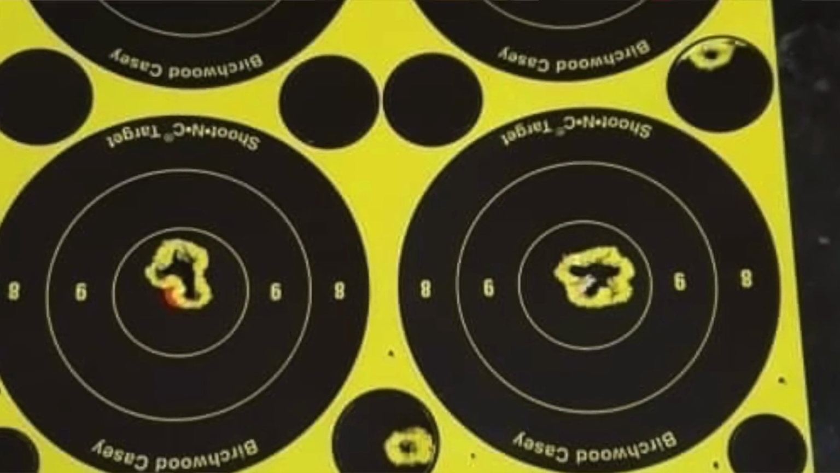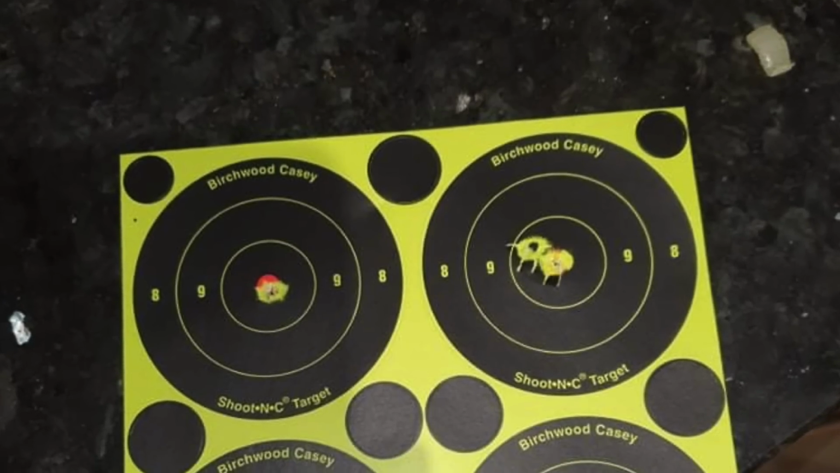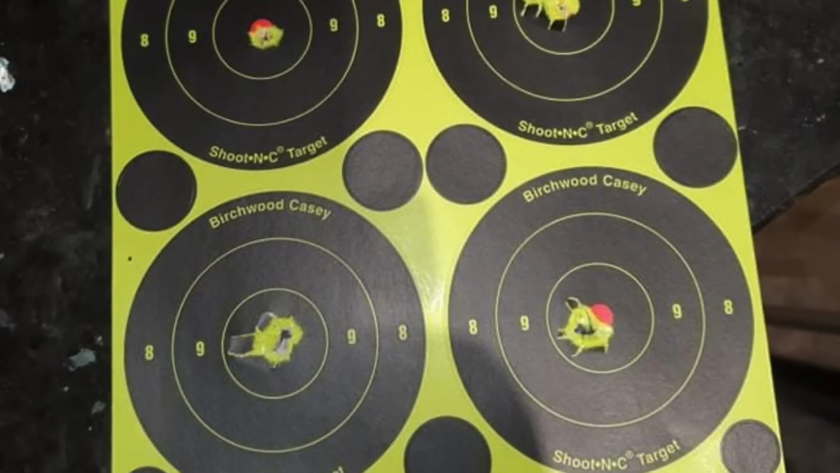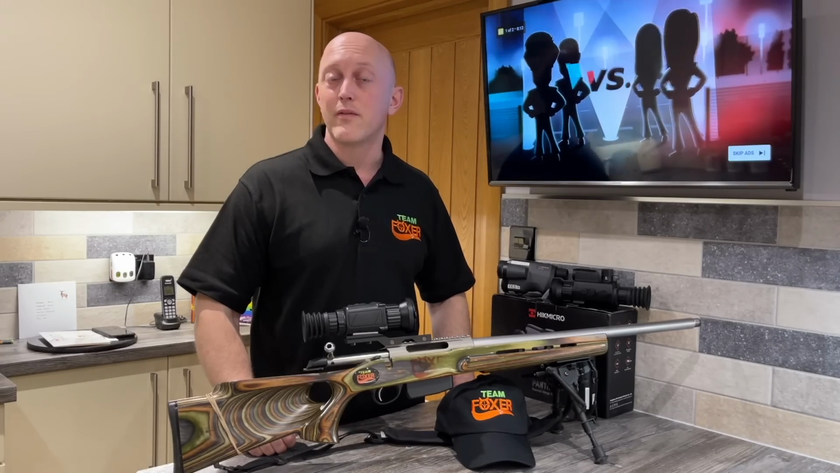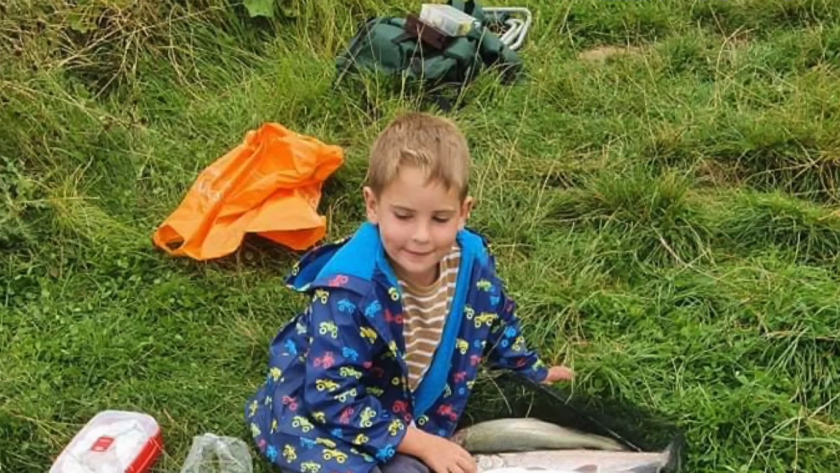Now, these targets were shot by Cameron and his BSA SE in .177 caliber. And as you can see, the grouping is very tight indeed. Now, it's even more spectacular when you consider that Cameron is just 6 years old.